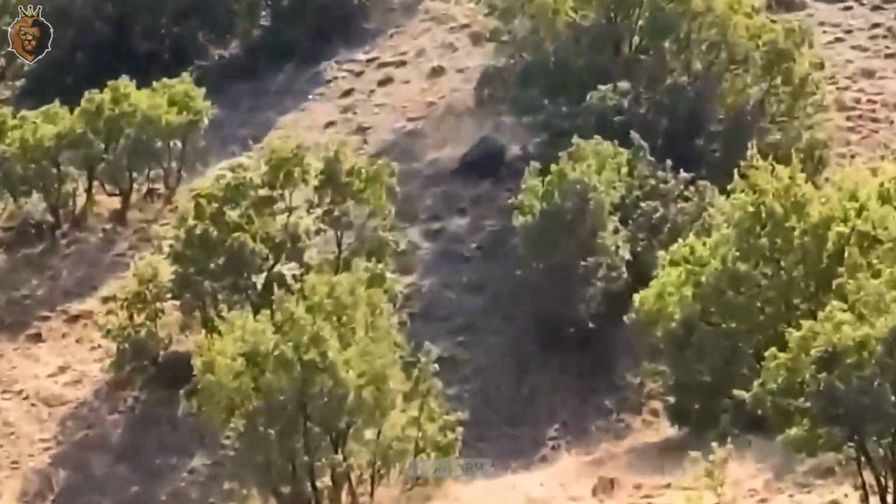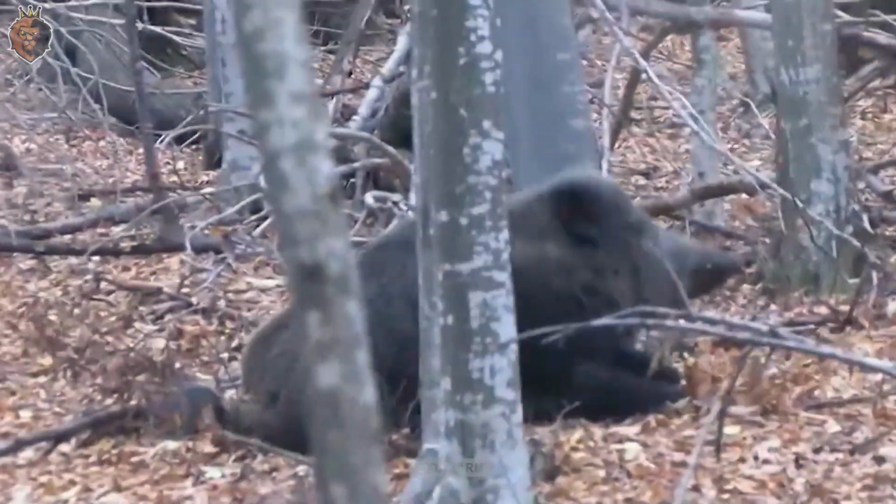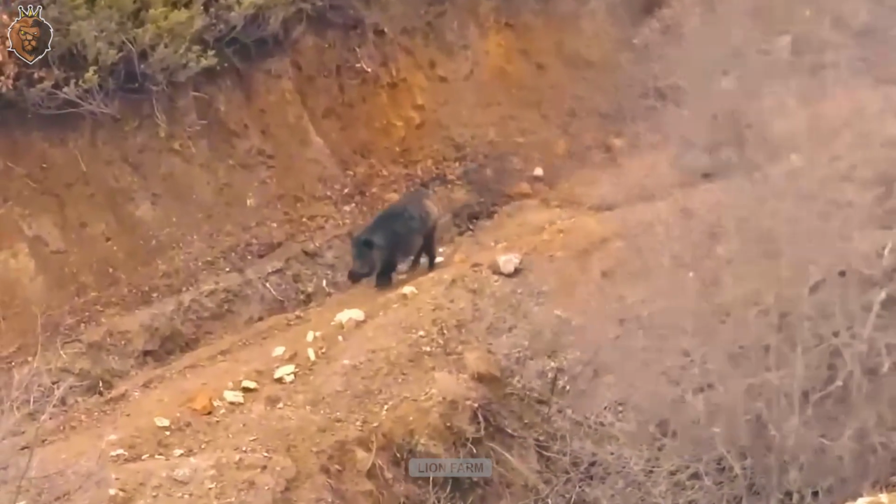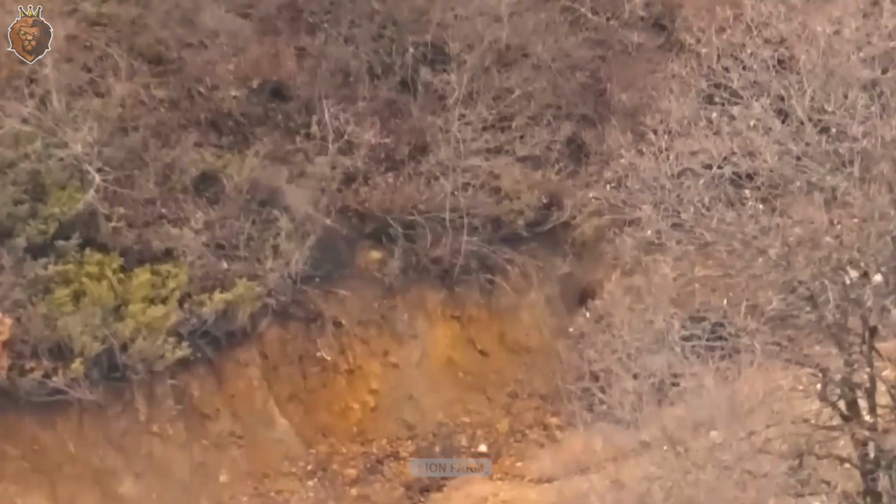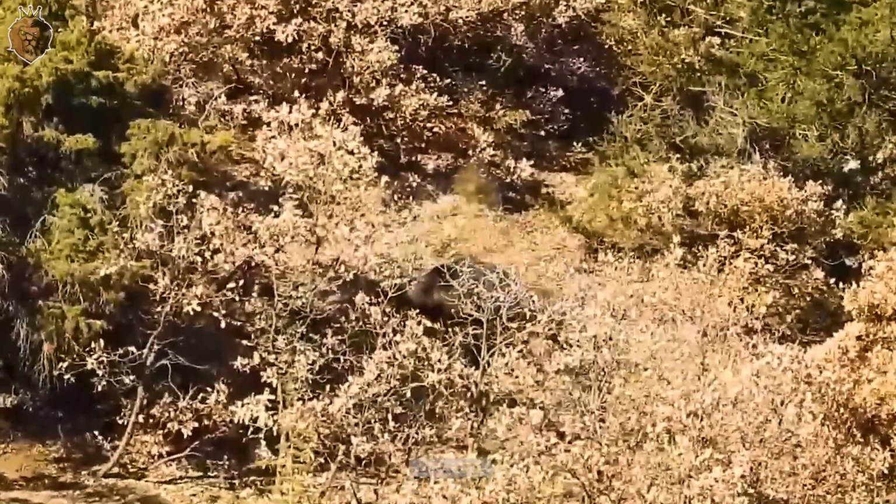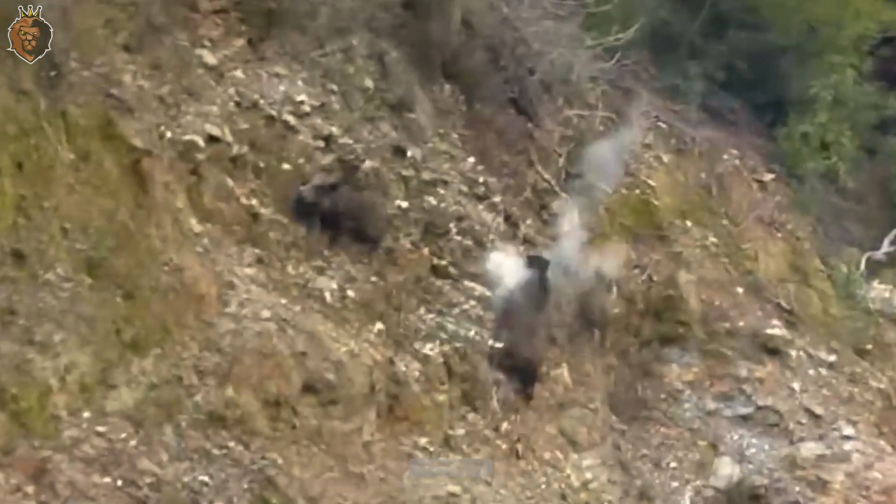The sun begins to set, but Ronald remains persistent. Another boar emerges, foraging for food. He calmly waits for the right moment. A sharp crack from the rifle. Down goes the prey. Ronald's patience is richly rewarded with a hard-earned trophy.